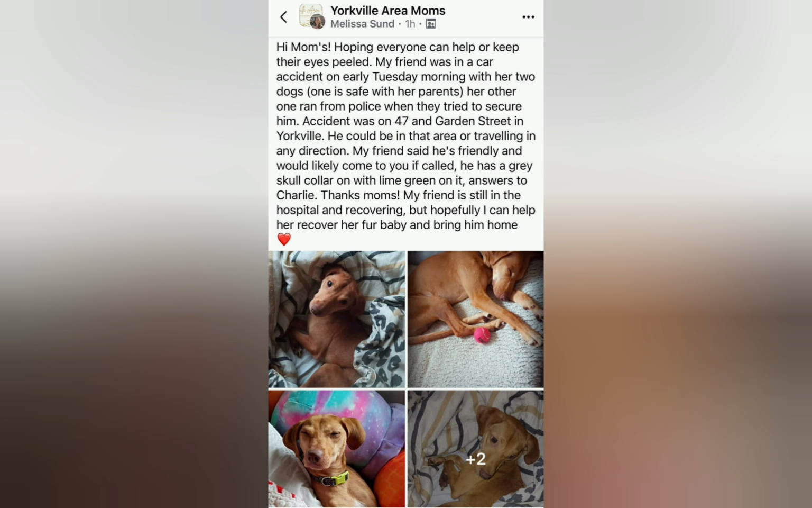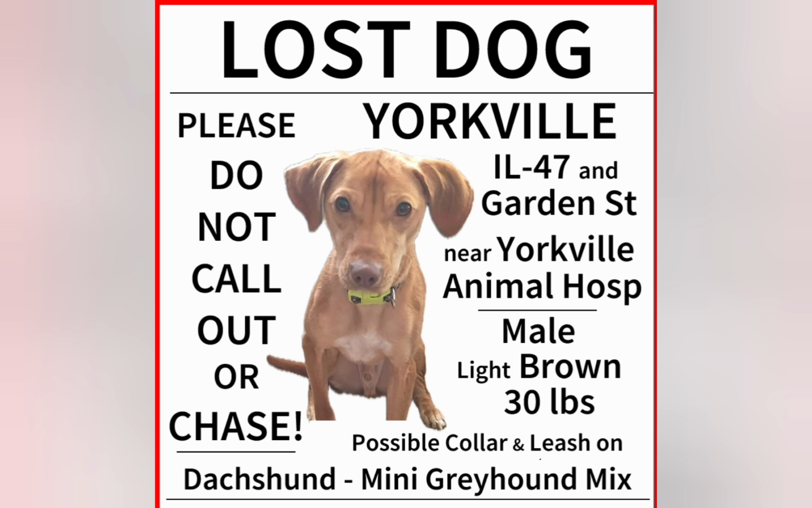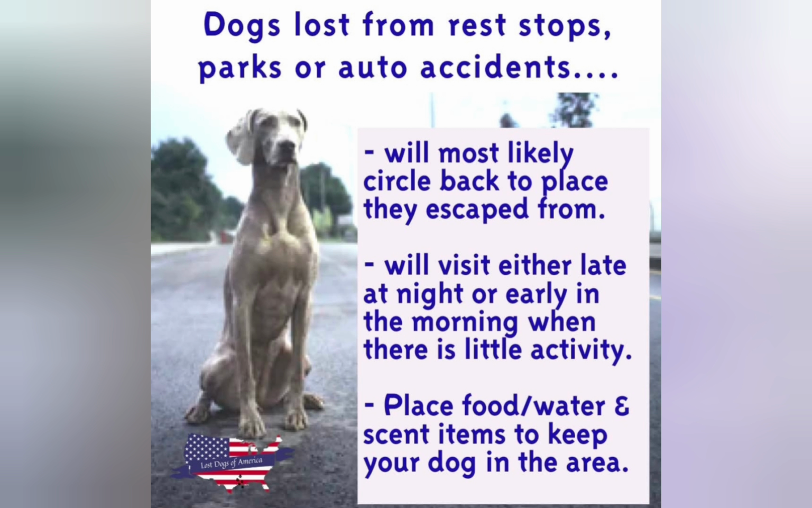We got a report. Actually, the volunteers saw this report of basically a car accident on August the 3rd through the 4th. It was actually bright and early in the morning on August the 4th. And this little dog, Charlie, had a leash on, but it was a pretty bad car accident, and the dog escaped. Then, about 4 days later, BFF came and looked for the dog, did not find the dog.